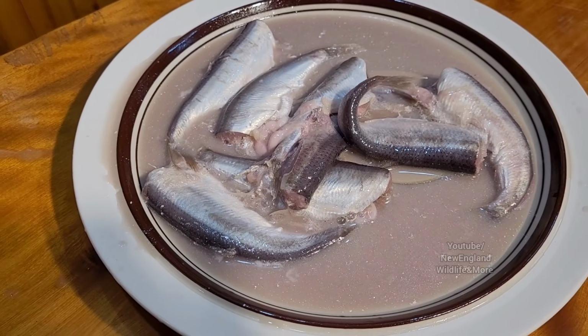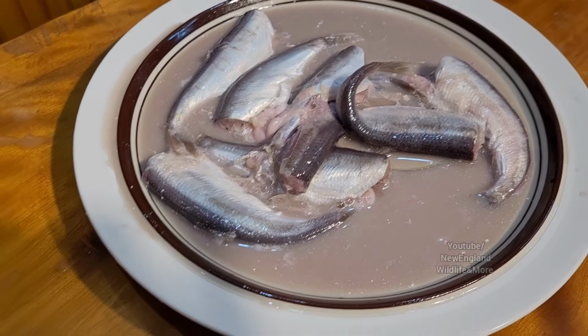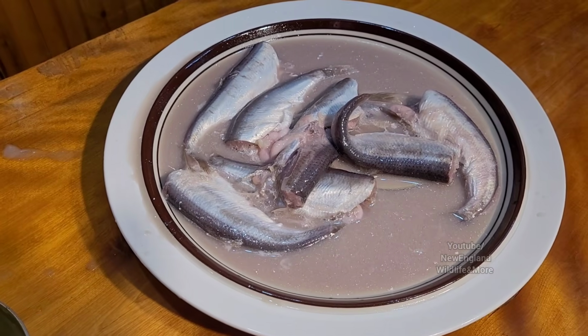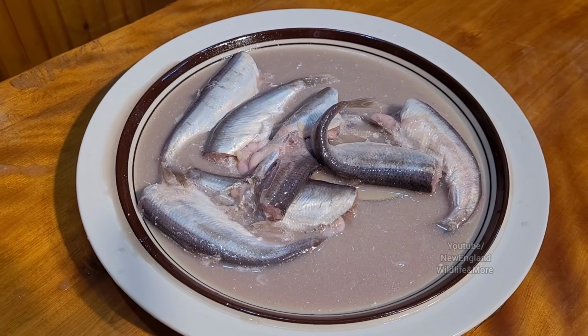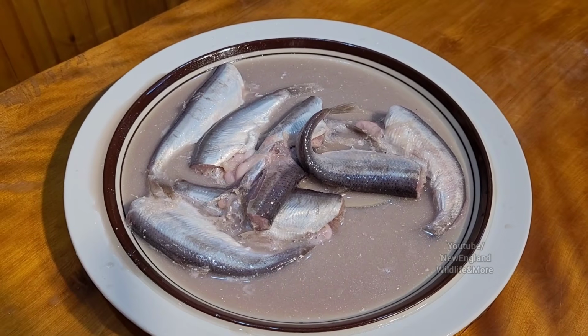That's why this thing had so much pressure. It's the product just building pressure in there. Because the can doesn't look bulged anymore. It went back to its normal shape now that the pressure's gone. All right, we gotta... Oh, look at that. It's weird. That fish's tail is moving. It's like straightening out now that it's out of the can.